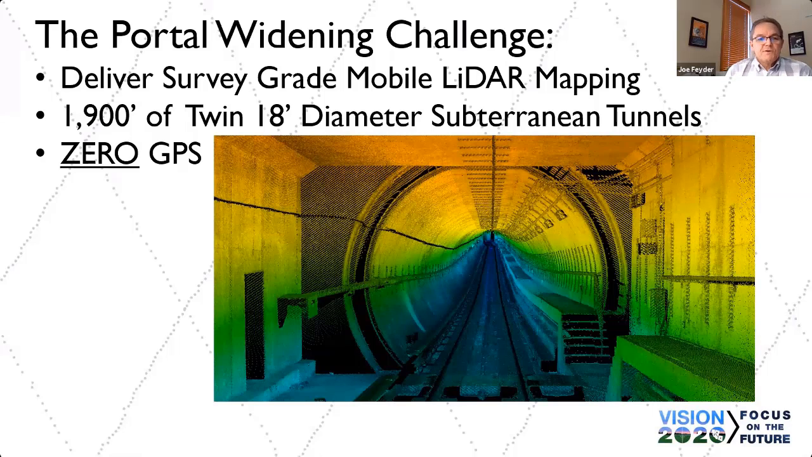So the challenge was delivering survey grade mobile LiDAR based mapping for 1,900 feet of twin 18-foot diameter subterranean tunnels with zero GPS. I know a fellow in Spain who has a Riegl scanner.